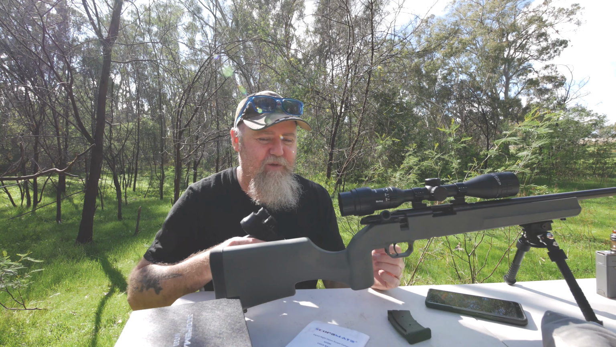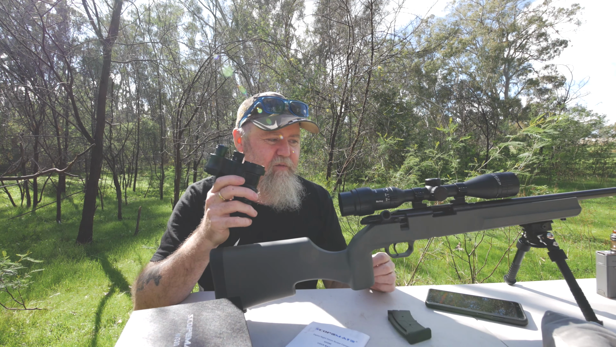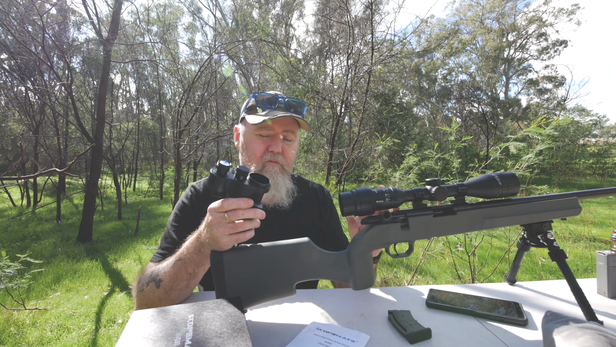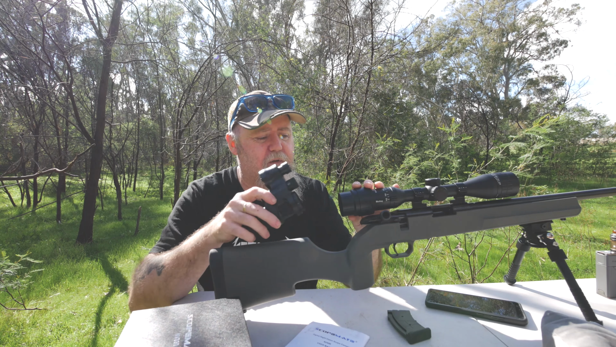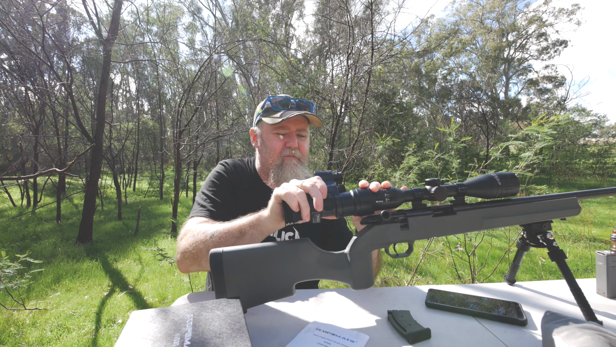I like a nice wide view when I'm looking for stuff. You lose it a little bit by using this, so you do have to be a bit careful about scope choice. Maybe a 2 to 7 or something might be more happy with. That is something to think about anyway. But mounting, simple, quick and easy.